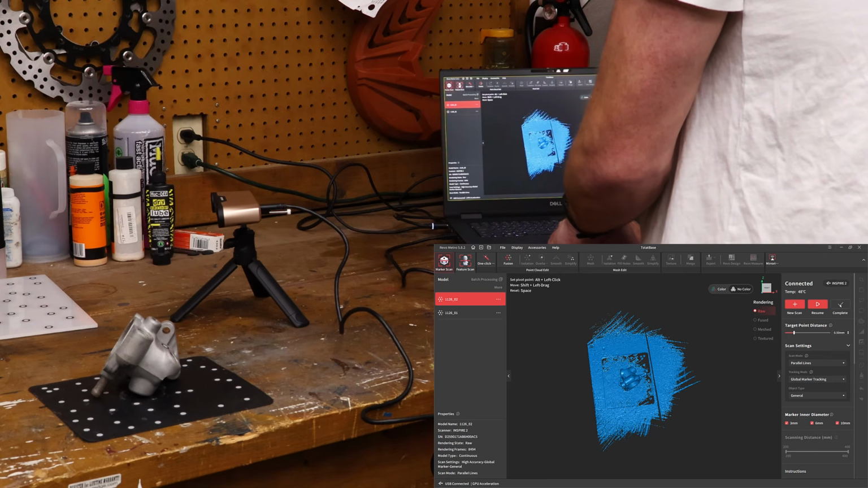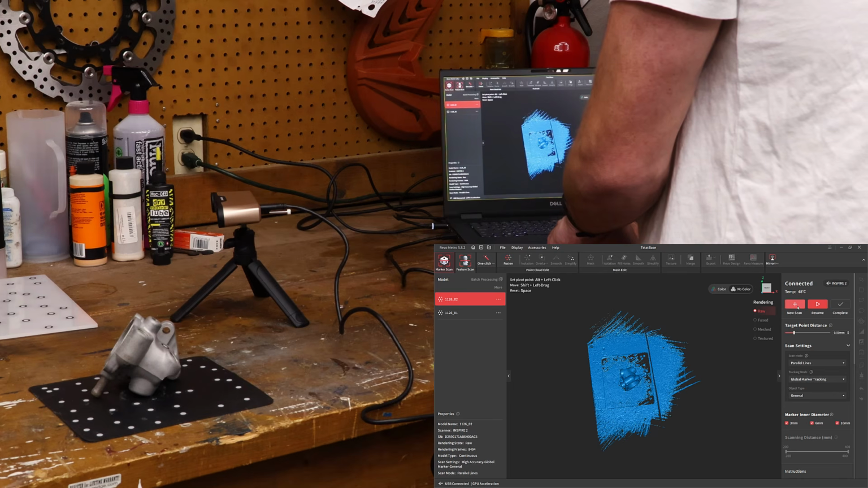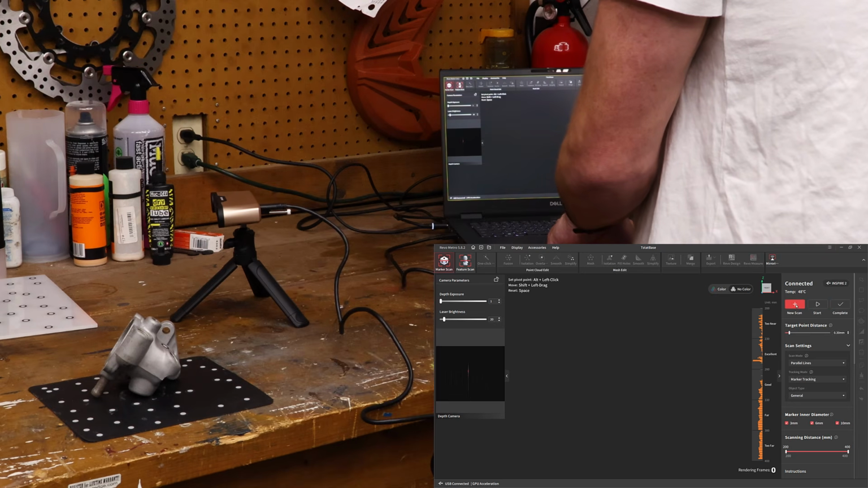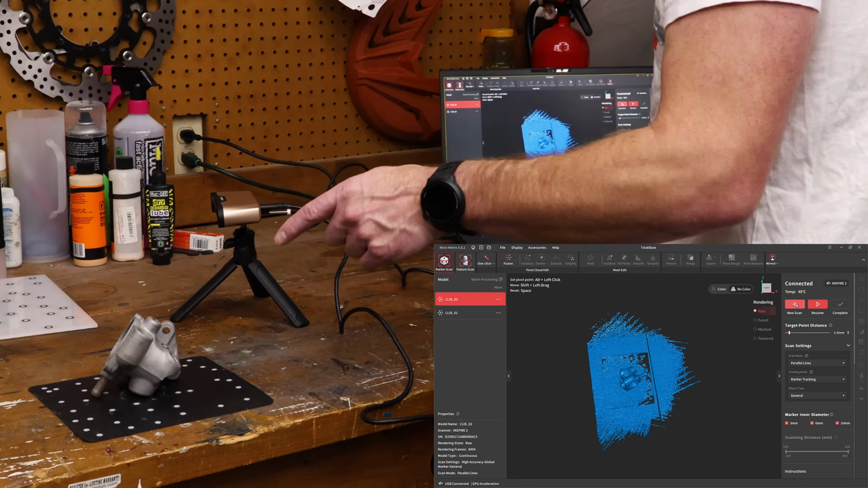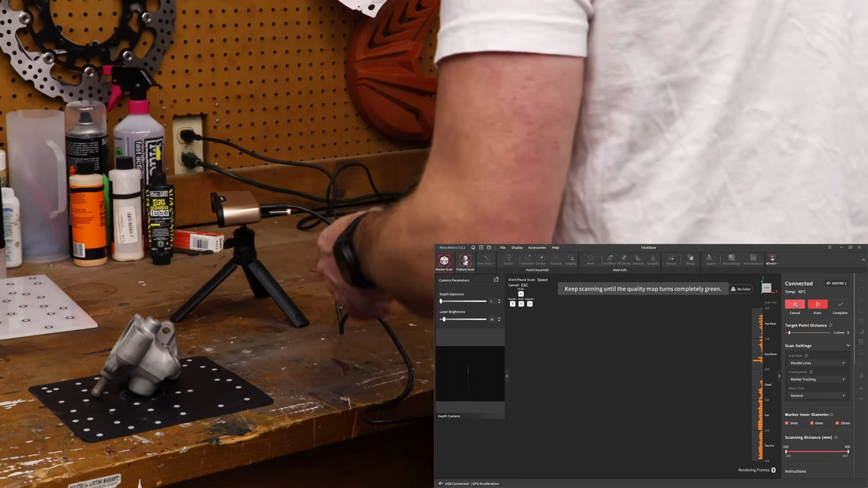And so now what we're going to do is another scan. So we're going to say new scan. Actually, you know what? Let's cancel that one. Instead of doing another global marker, we'll just do a regular marker tracking so you can see how that works as well.